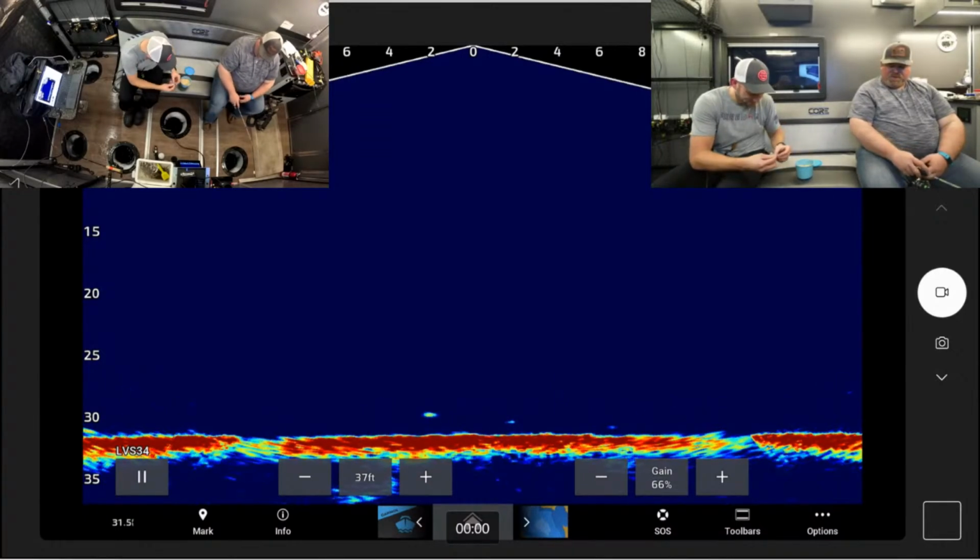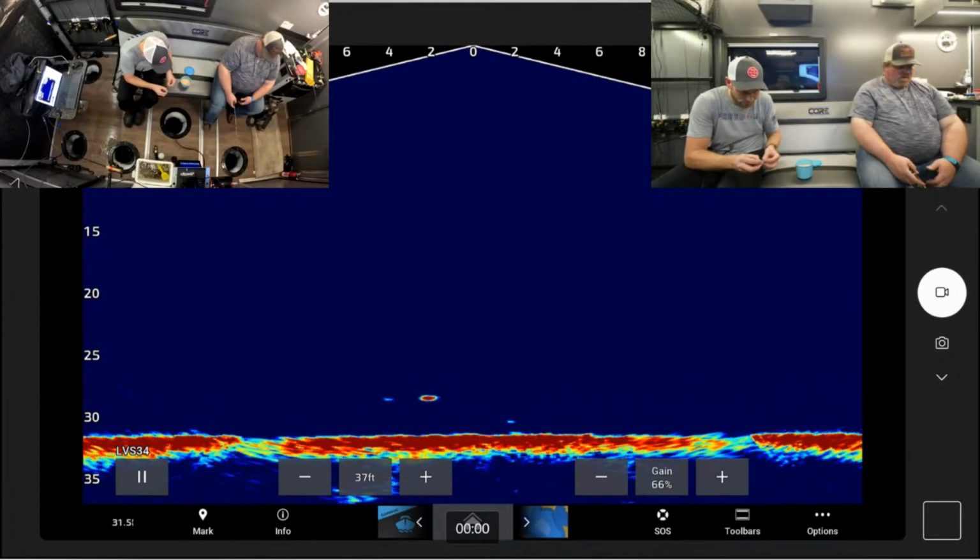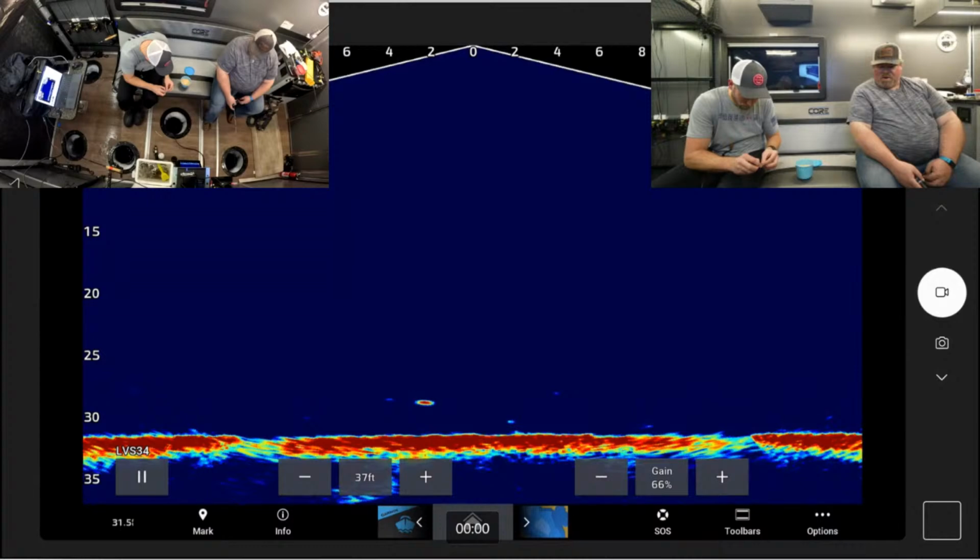We're basin fishing tonight, and we just started marking some stuff on bottom, and hopefully some stuff comes through and we can have some fun here tonight.